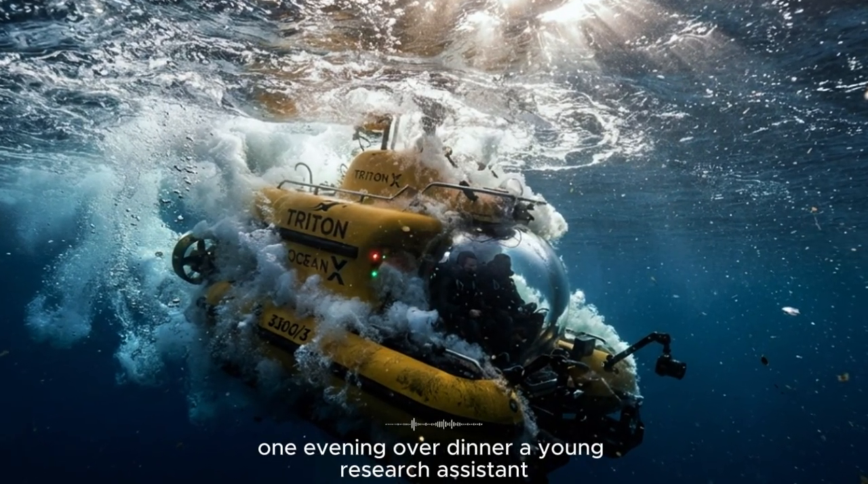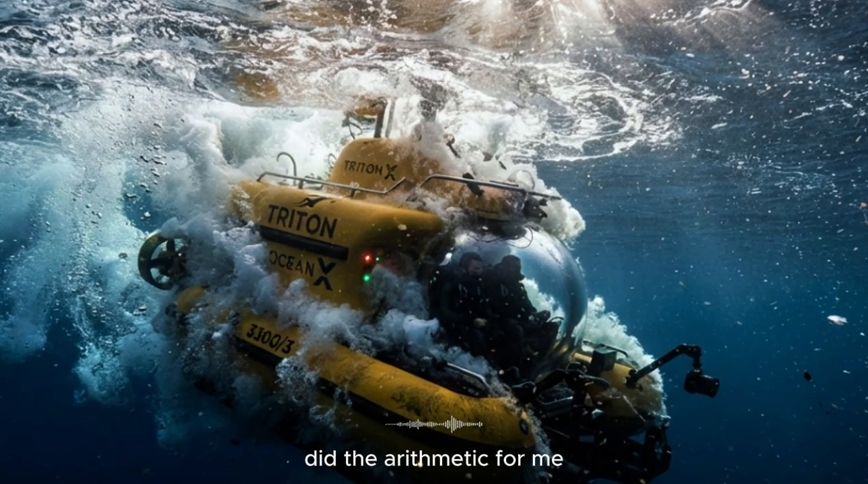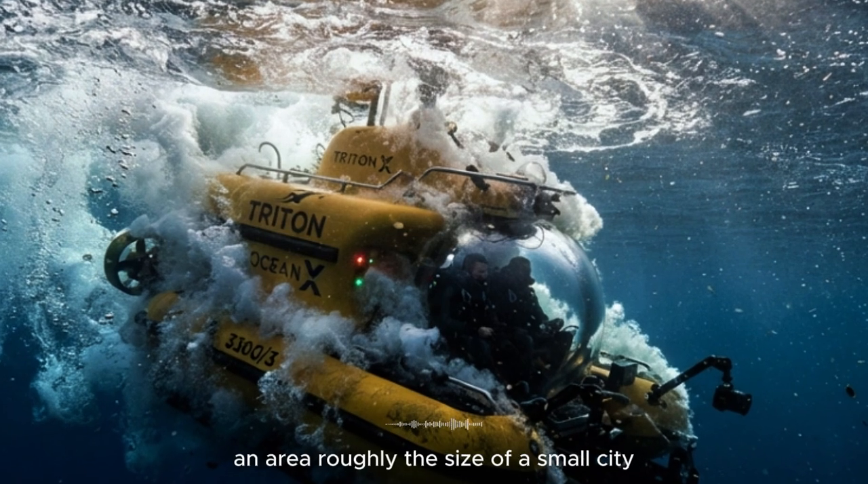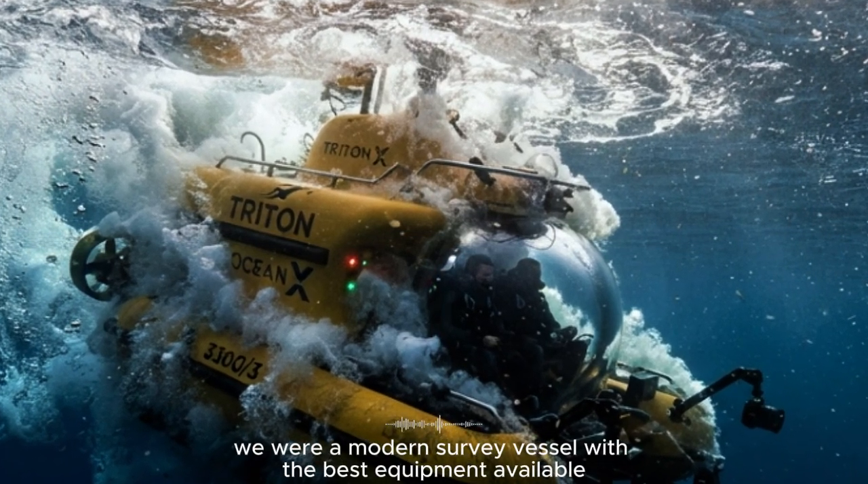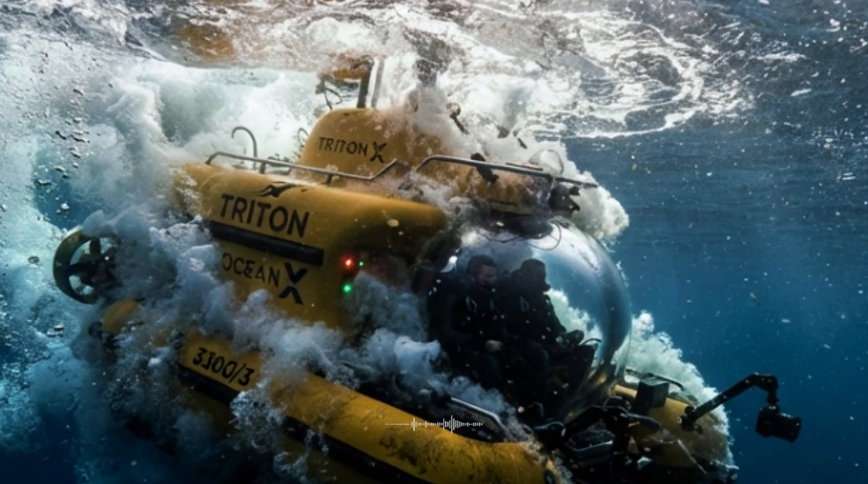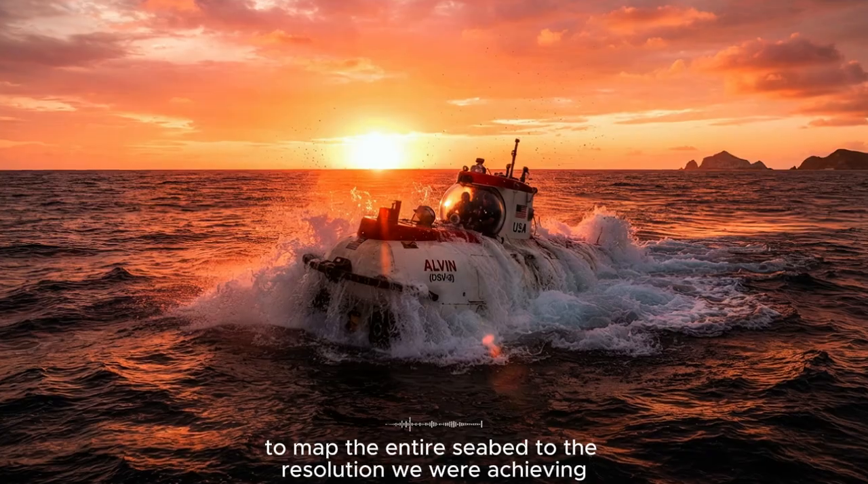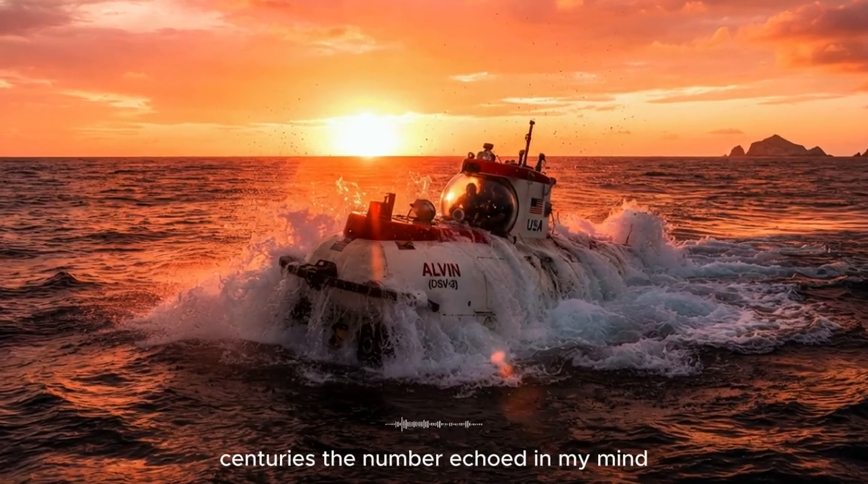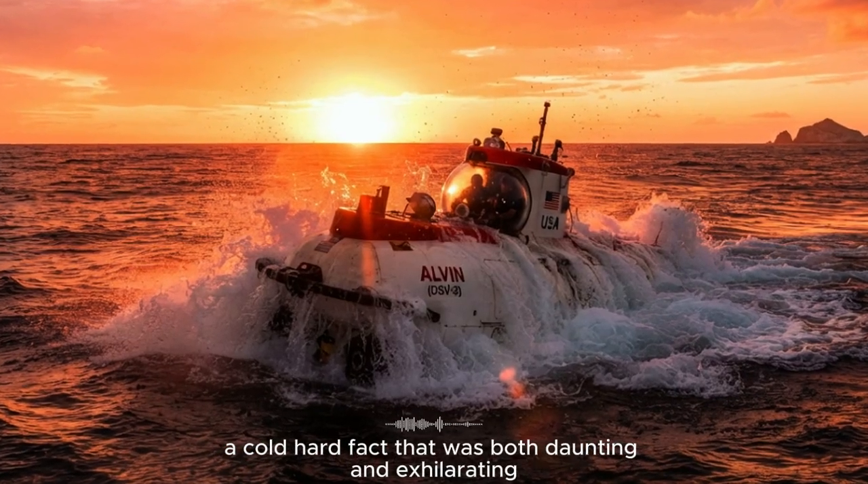One evening, over dinner, a young research assistant, a bright-eyed graduate student named Thomas, did the arithmetic for me. The Nereus was mapping, on a good day, an area roughly the size of a small city. We were a modern survey vessel with the best equipment available, and we were barely making a dent. The ocean covers 70% of the Earth's surface. To map the entire seabed to the resolution we were achieving would take a single ship centuries. Centuries. The number echoed in my mind, a cold, hard fact that was both daunting and exhilarating.